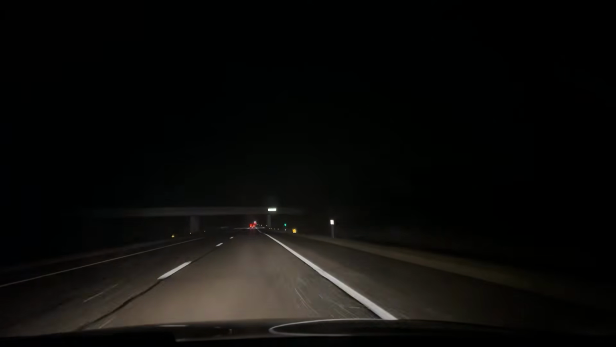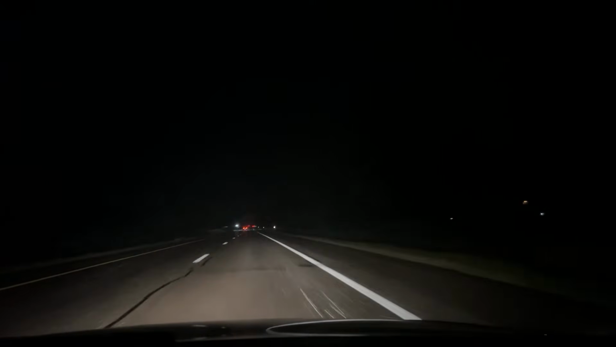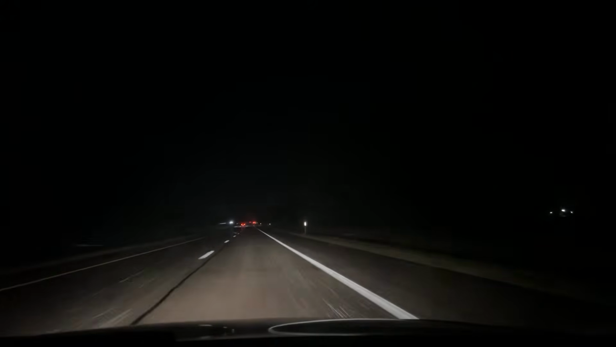I don't see any mile. Where's the nearest milepost marker? Good old road. Hold on. I don't even see a milepost marker. Is it on the left? There's someone up there.